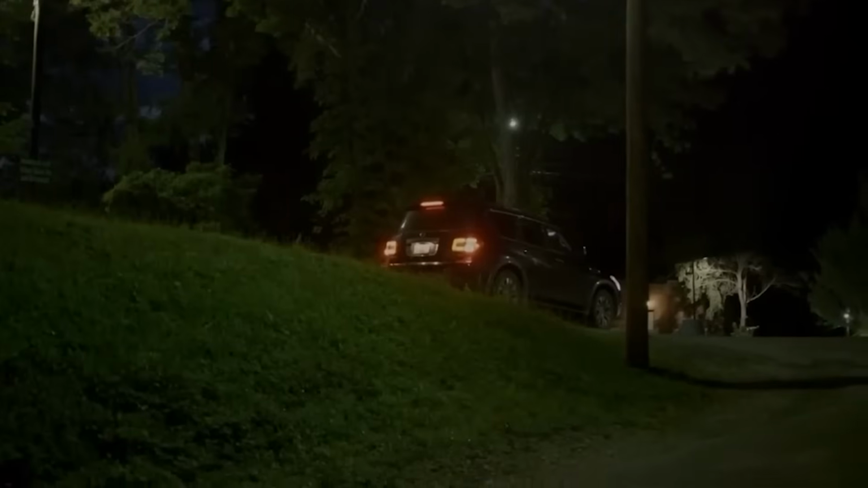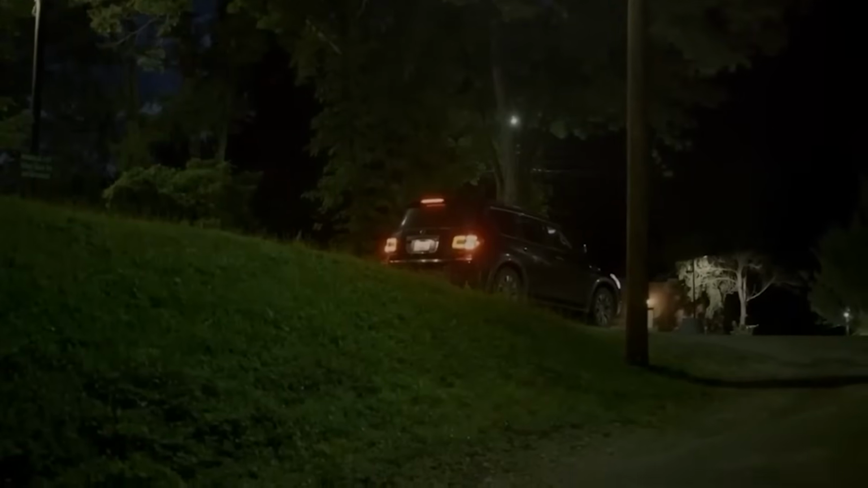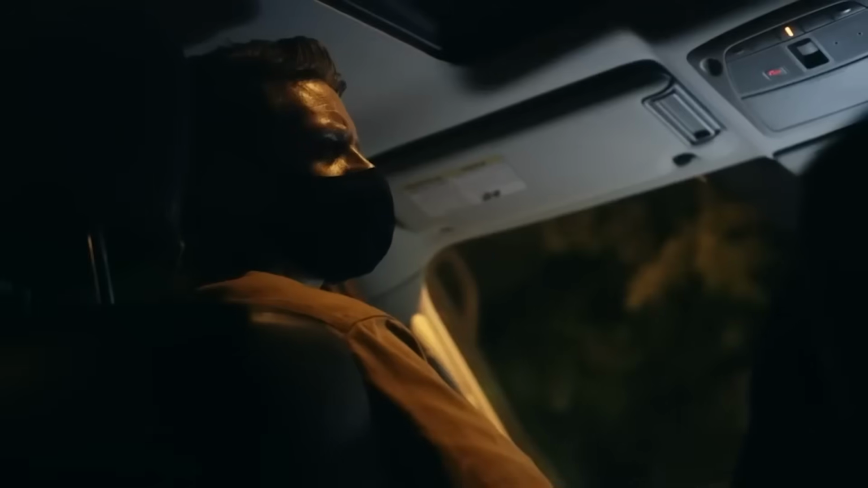You say you know of a place where Bigfoot is known to cross the road? Yes. The information he provides is unlike anything the team has encountered before.